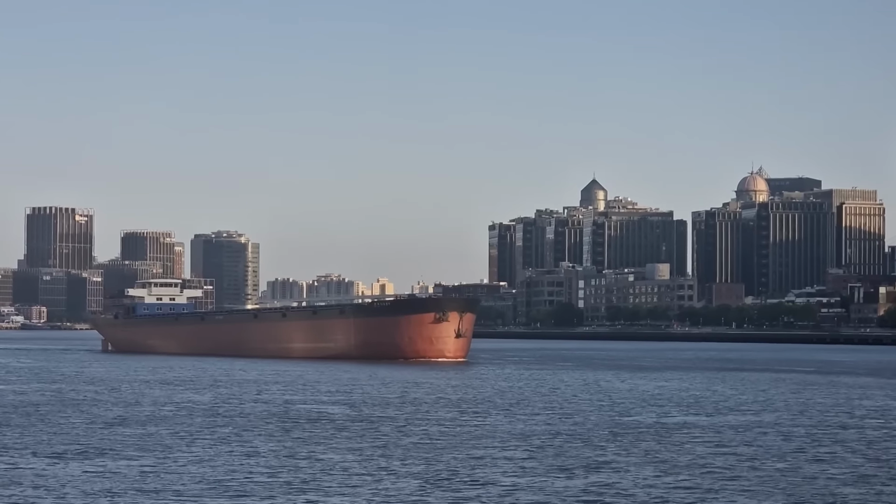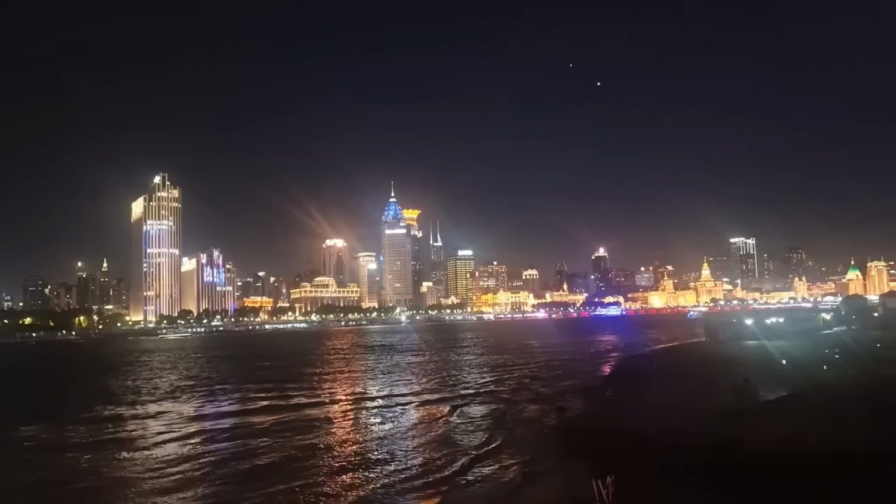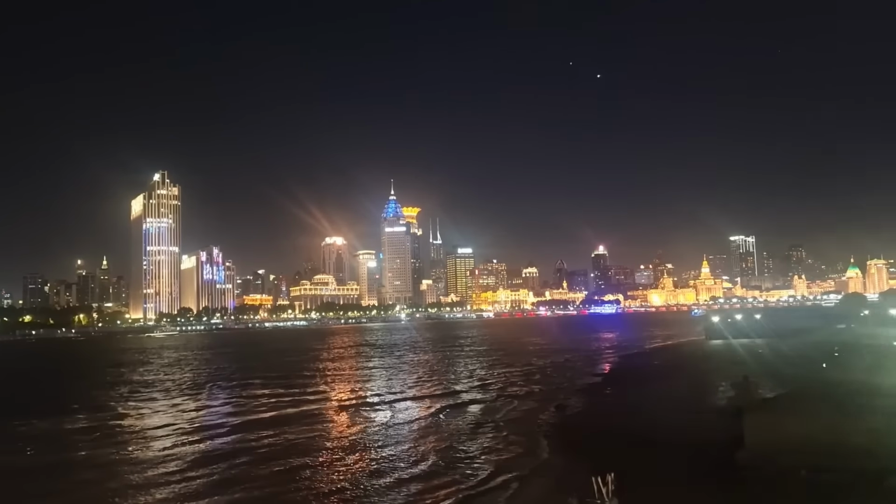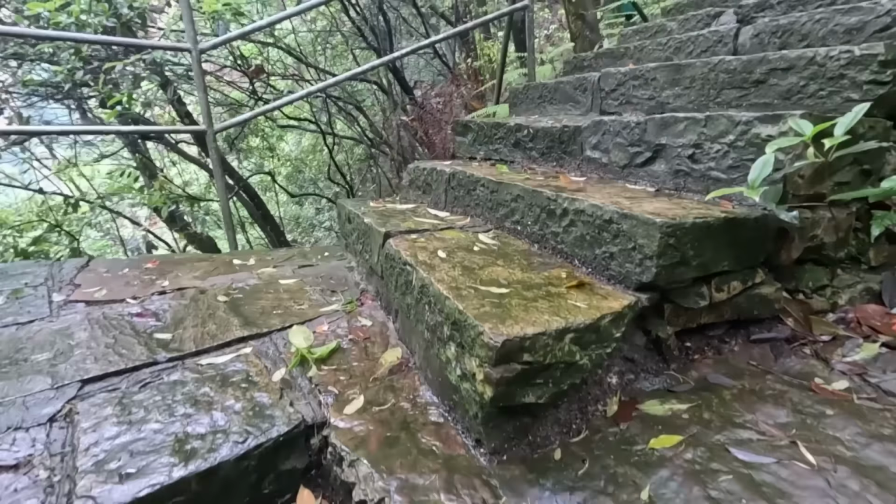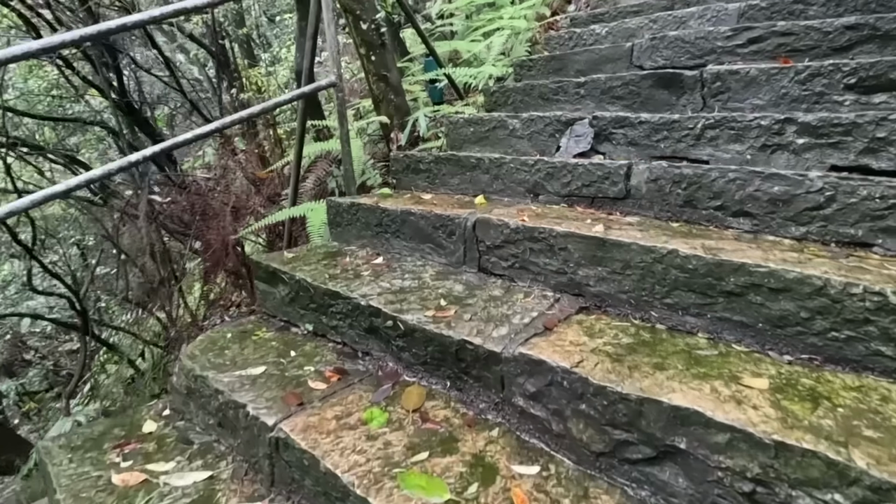This is Shanghai. I start my journey down the Yangtze 1,000 miles to the west. I'm going to the source of one of the headwaters of the Yangtze, and to do that I'm climbing 5,000 steps installed for my benefit. So normally I'd be feeling absolutely wiped out, but how can you when you've got views like this?